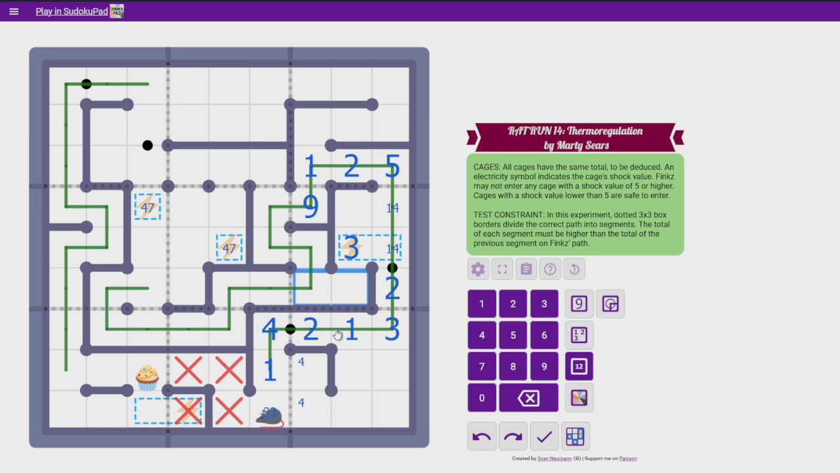So that digit actually goes in there. So there's a 4. Oh, yeah, these can't be 4. Okay, my bad. Because if they were 4, that would be 4, that would be 4, these would both be forced to be 1. So they are 7s, which means the cages add up to 7, which means that's a 4, that's a 1.